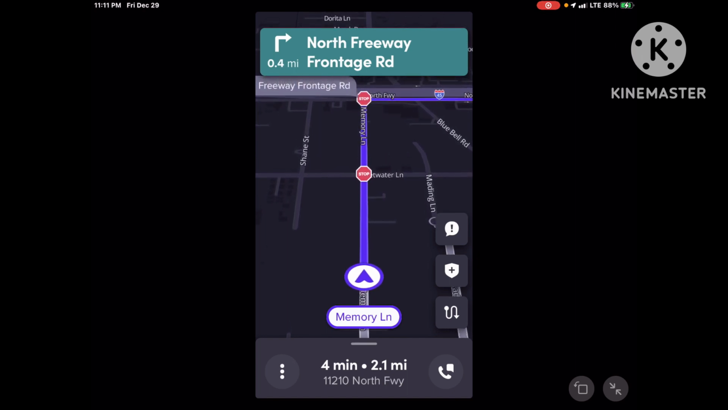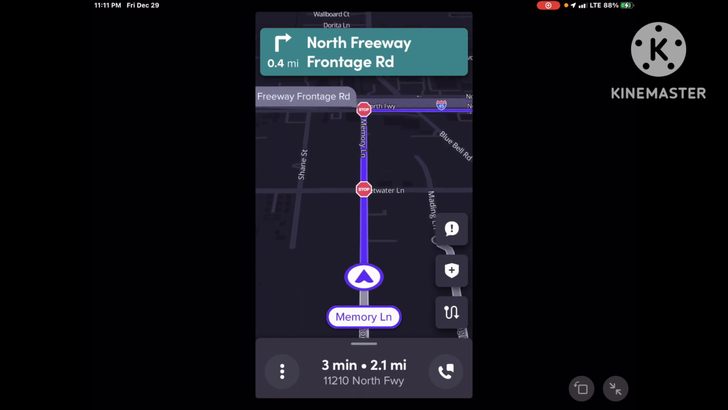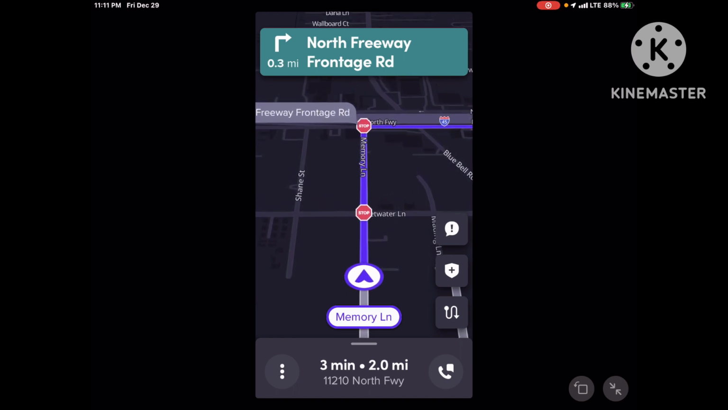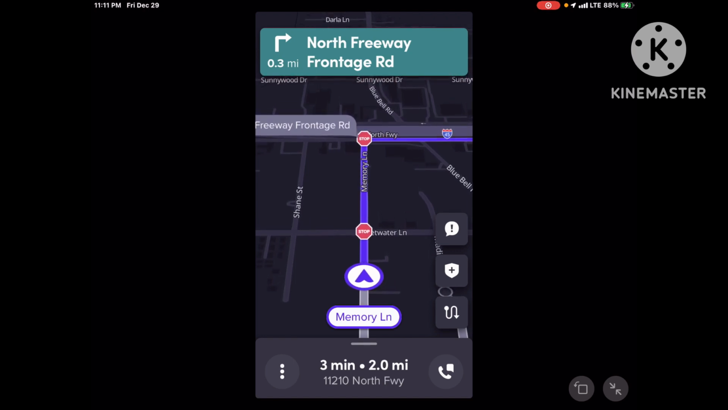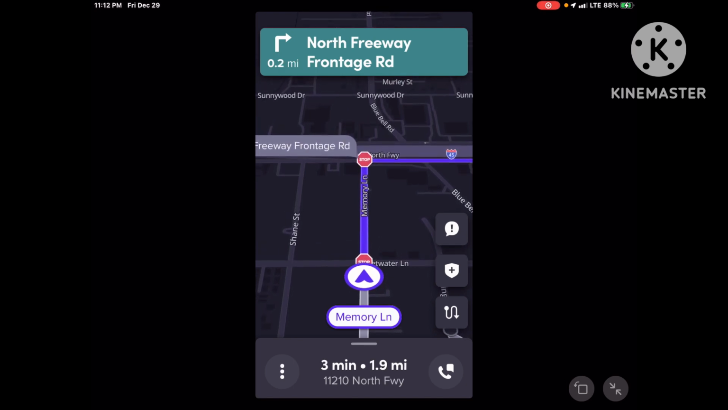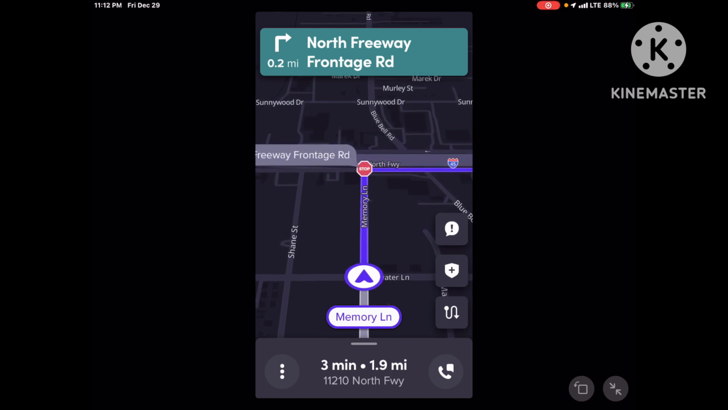And you fall under the category of a 1099, okay? So you have to do your own taxes. But aside from that, guys, you're your own boss, right? You call the shots. But in order to make these apps work in your favor, you really have to treat this as a job, okay?